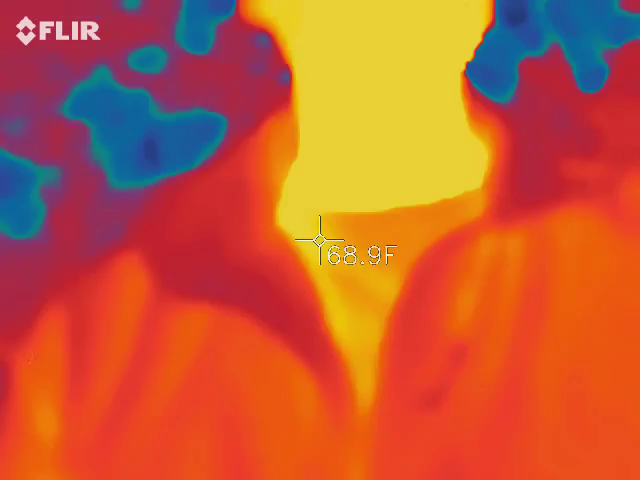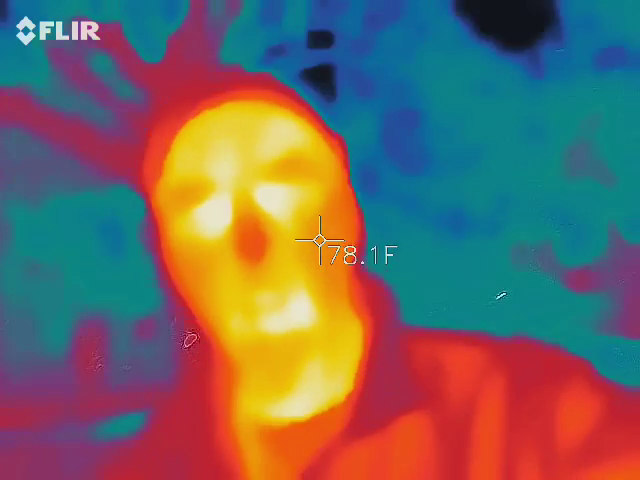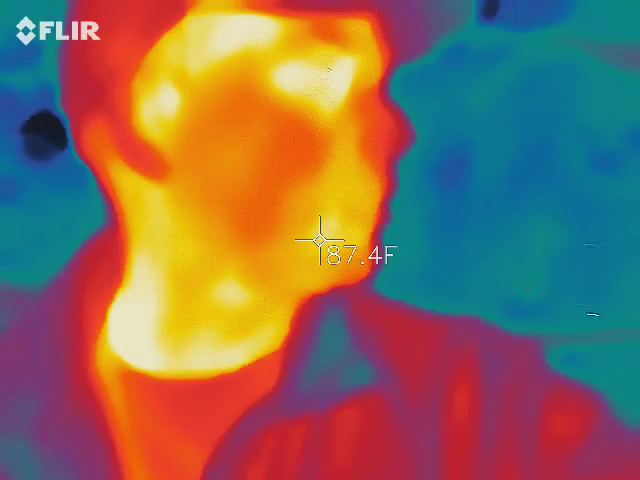I love it. So, thermal imaging. You guys see me in the camera? I should be red, orange, and yellow. That means I'm the hottest thing in the camera, guys. So, wow, don't make me a ghost.